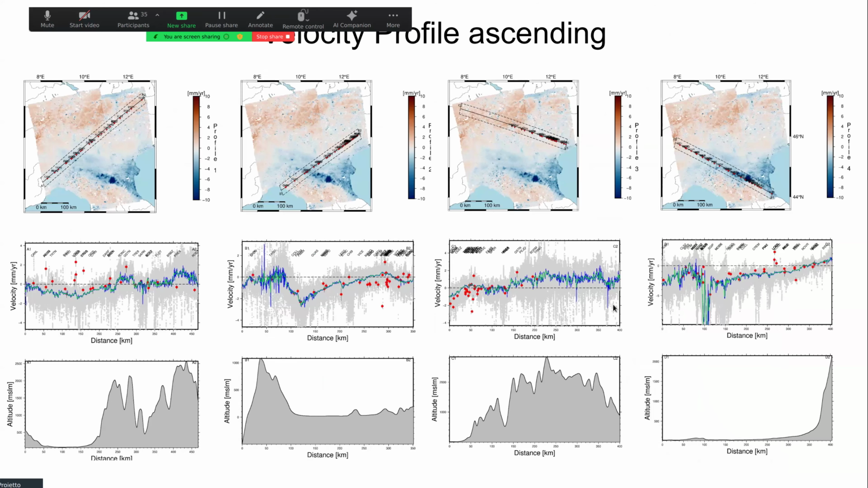And also to investigate if there are some points in space where the disagreement with the GNSS is greater, I traced these wide velocity profiles, where in the first row I show the localization of these 4 profiles.